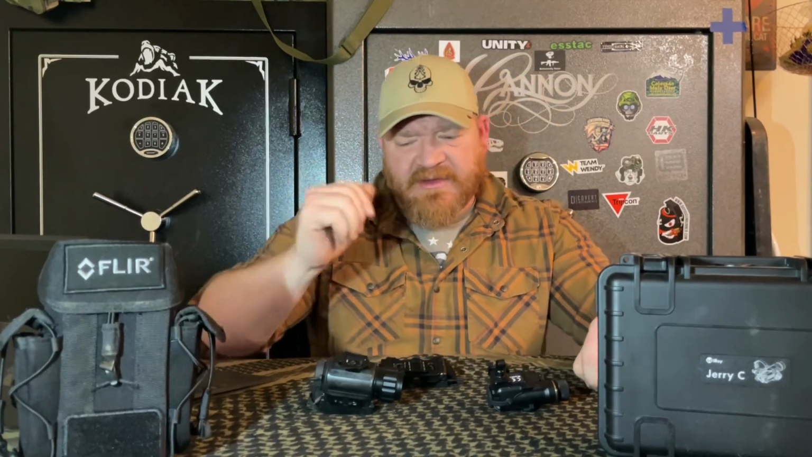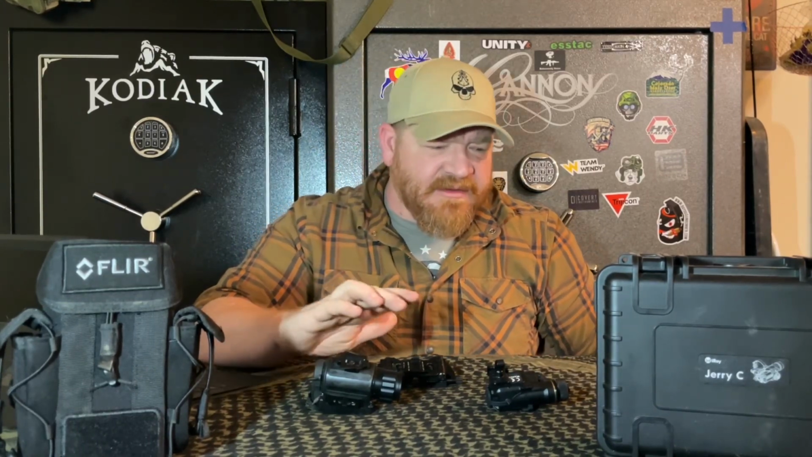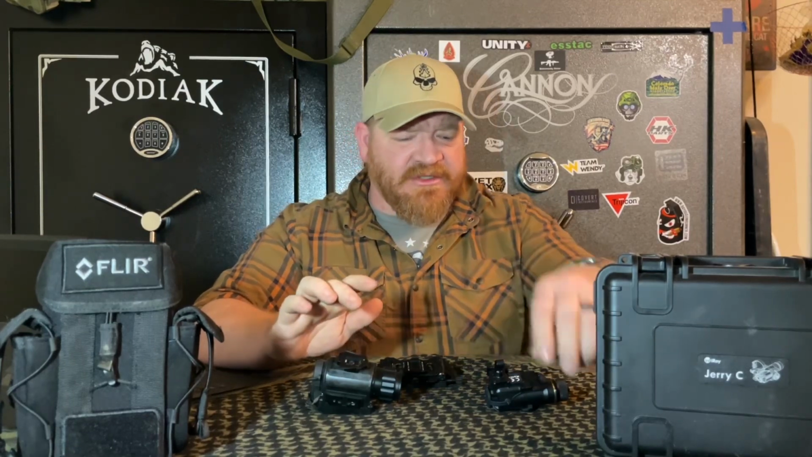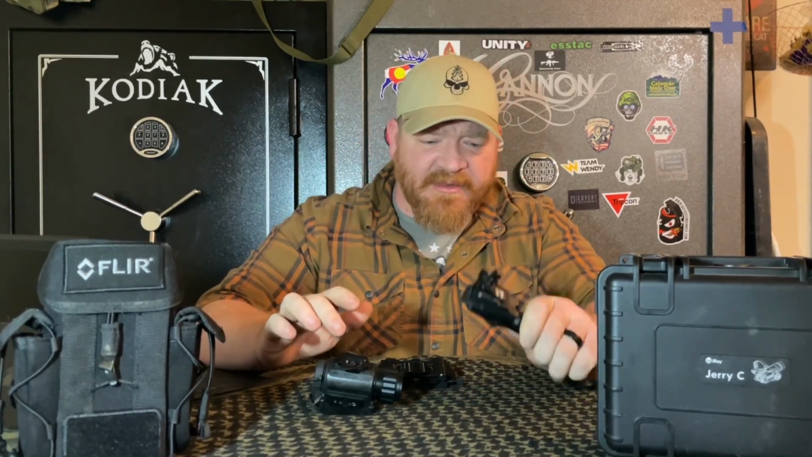But if you're on a budget, trying to get into thermals to supplement your night vision capabilities, these two are phenomenal options. There are even more thermal options. Infiray makes a ton of affordable stuff that you can get into. The Jerry C is some of the more expensive items that they carry.